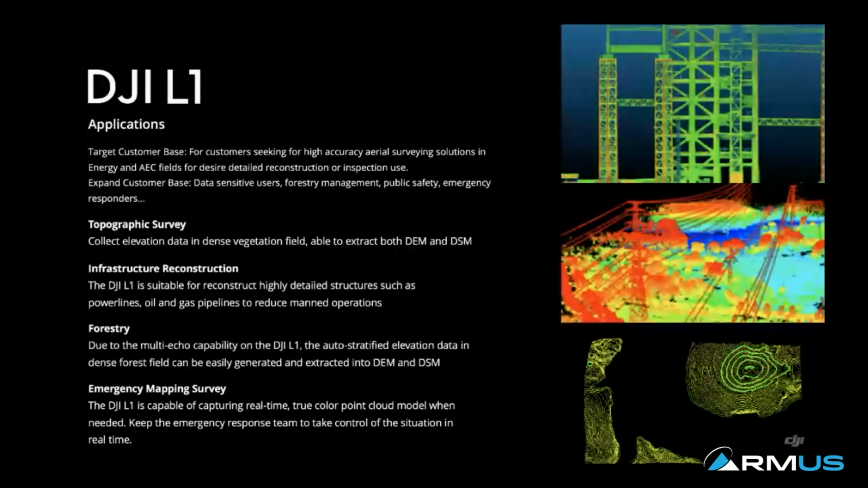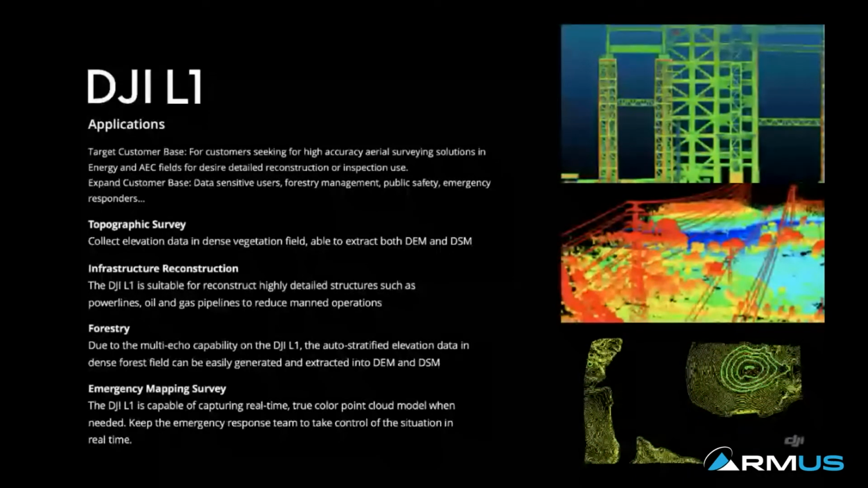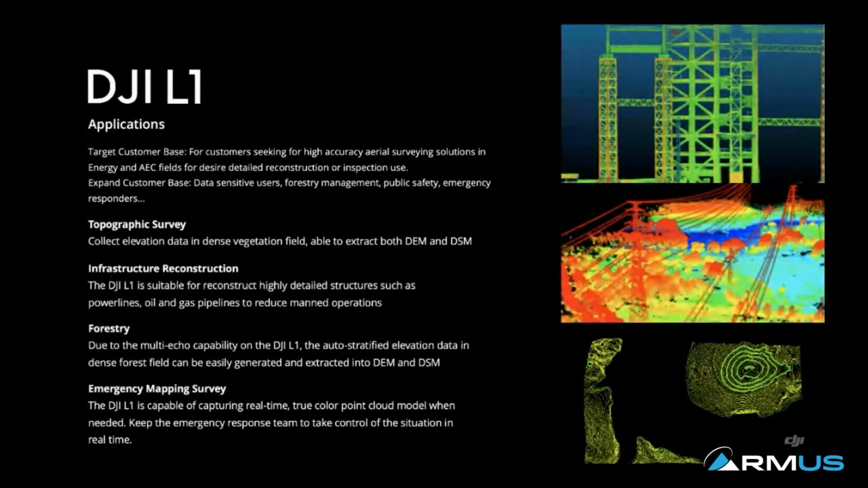So many applications, such as forestry, as well for resource management. With LiDAR data captured from the L1 sensor, a user can categorize species of the vegetation utilizing the L1 data. And because it's aerial, you get to cover a lot of area as well, which is great.